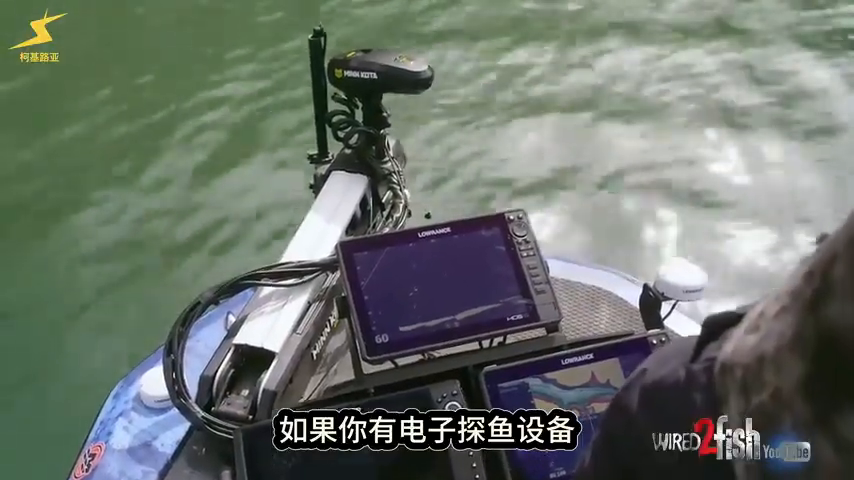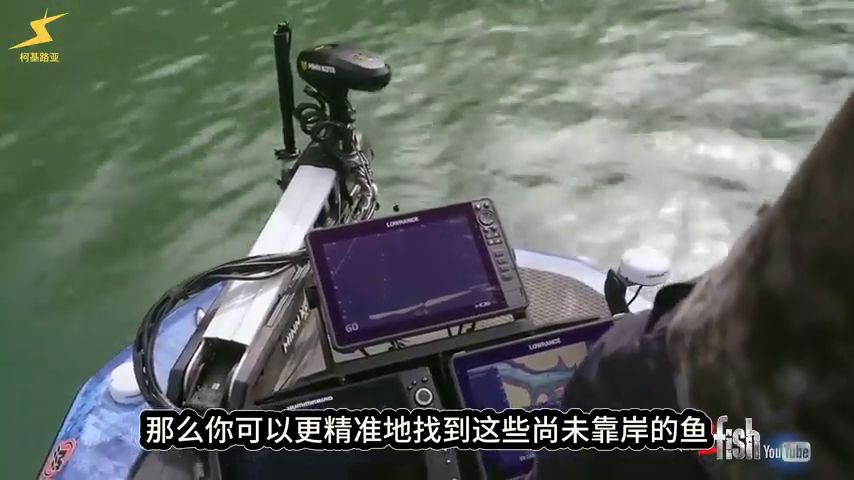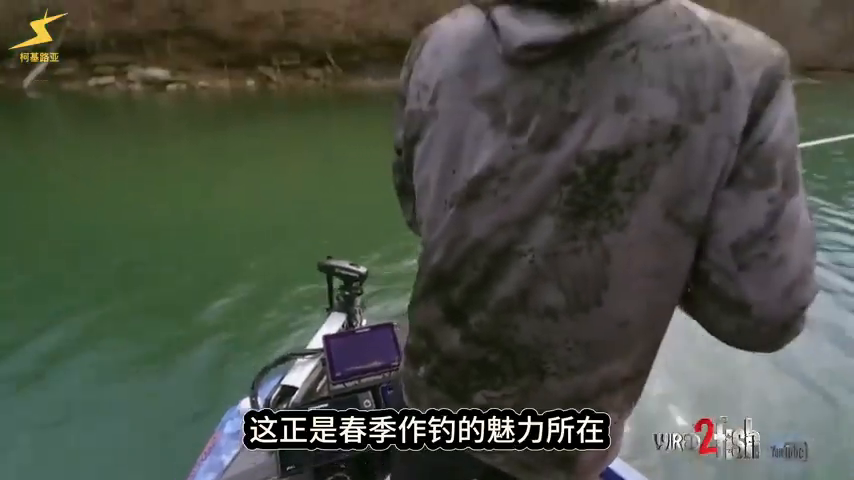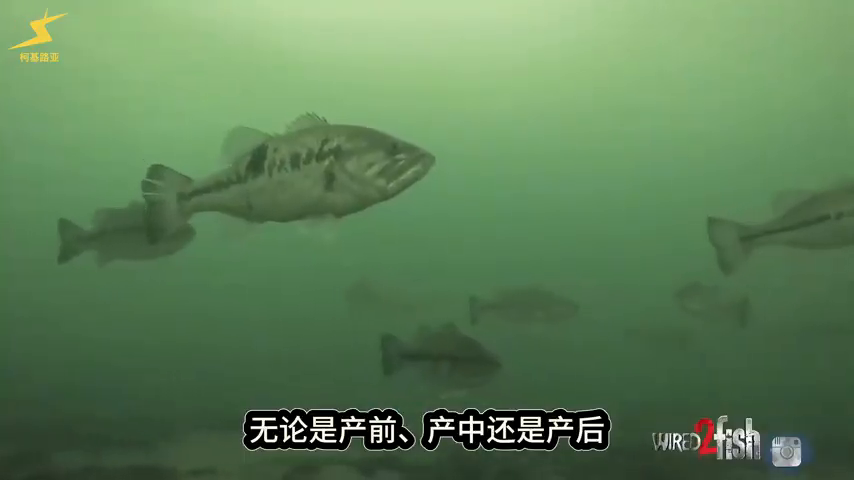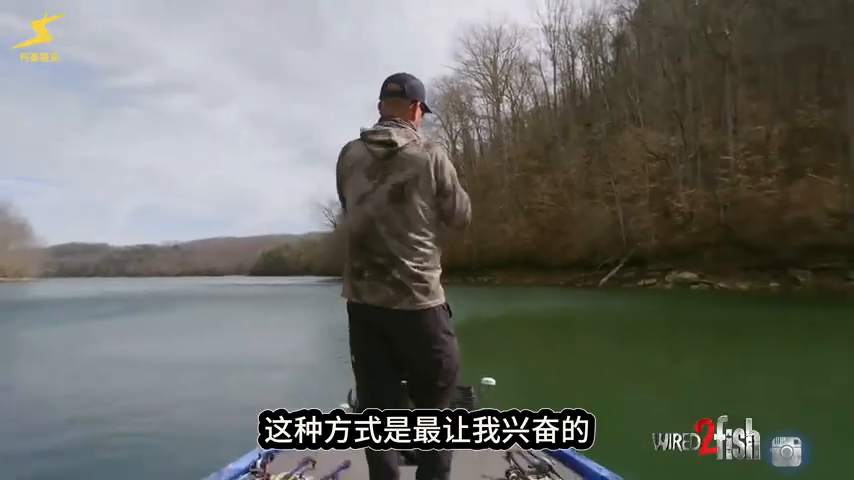If you have electronics and you're able to utilize them, you can get out here and find fish that are pre-spawn. And then of course there are fish up there on the bank as well. That's one thing that's great about the springtime: there are several fish in different stages throughout the spawn, whether it's pre-spawn, spawn, or post-spawn. There are a lot of ways to catch them, and for me, this is one of my favorite ways to catch them.